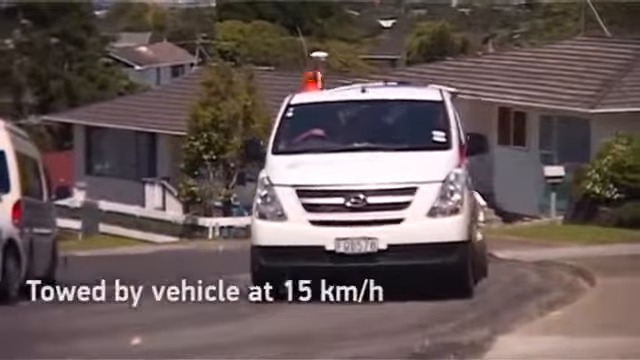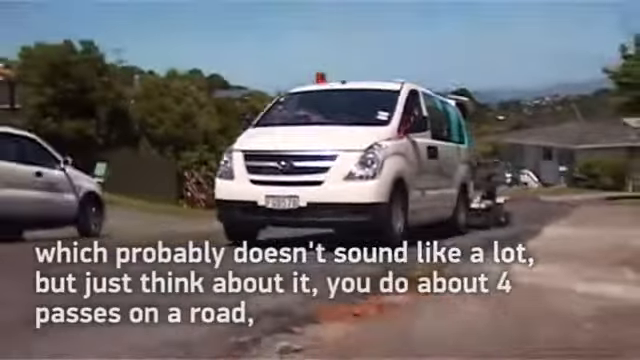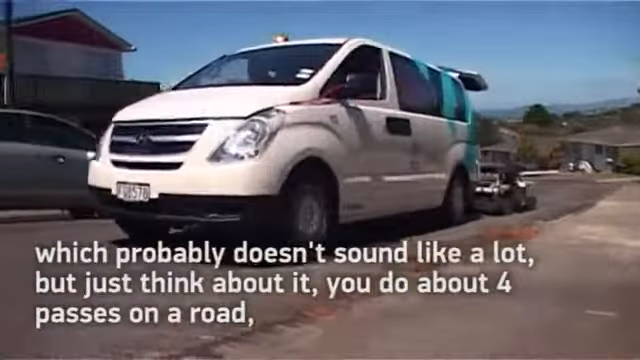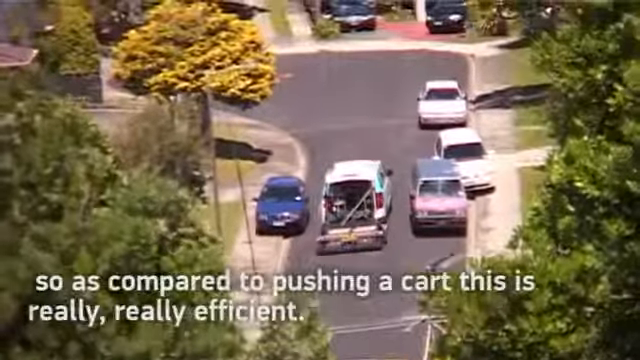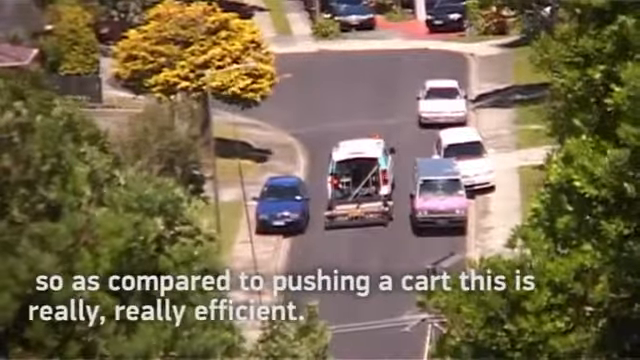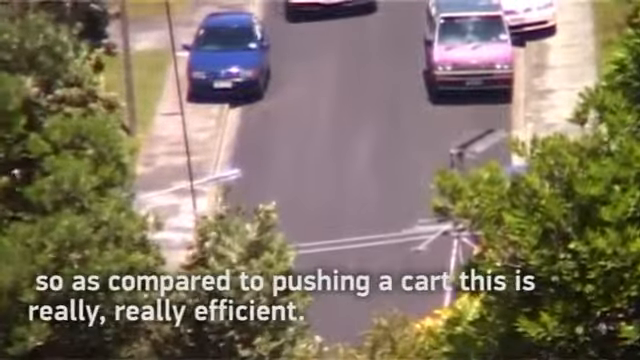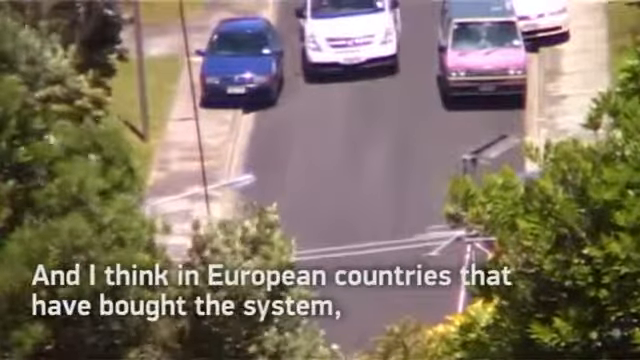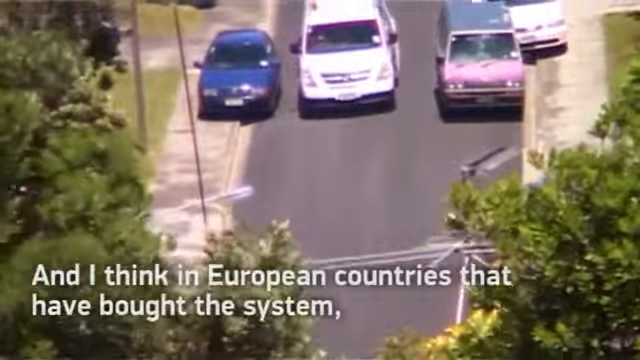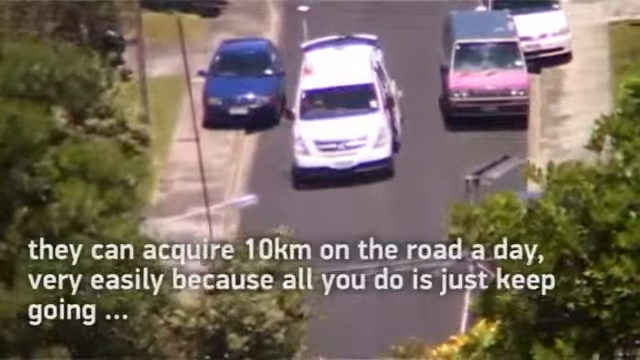By vehicle, 15 kilometers per hour. Probably doesn't sound like a lot, but just think about it. If you do about 4 passes on the road, 15 kilometers per hour as compared to pushing a cart, it's really, really efficient. And I think in European countries, companies bought the system, they can acquire 10 kilometers something per day very easily because all you do is just keep driving.